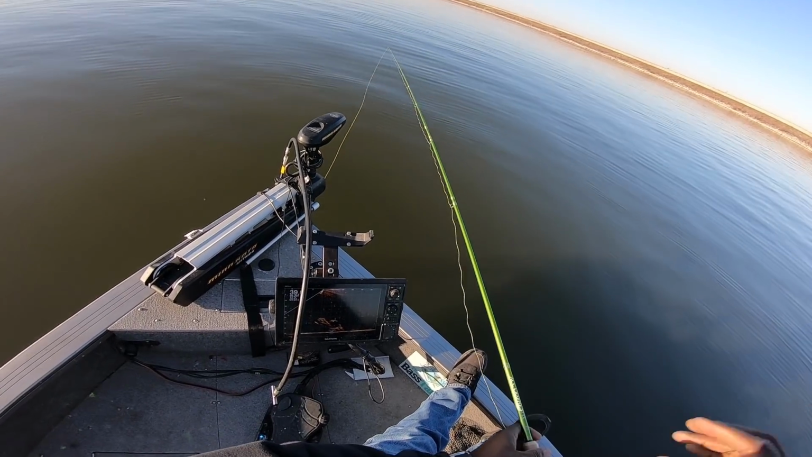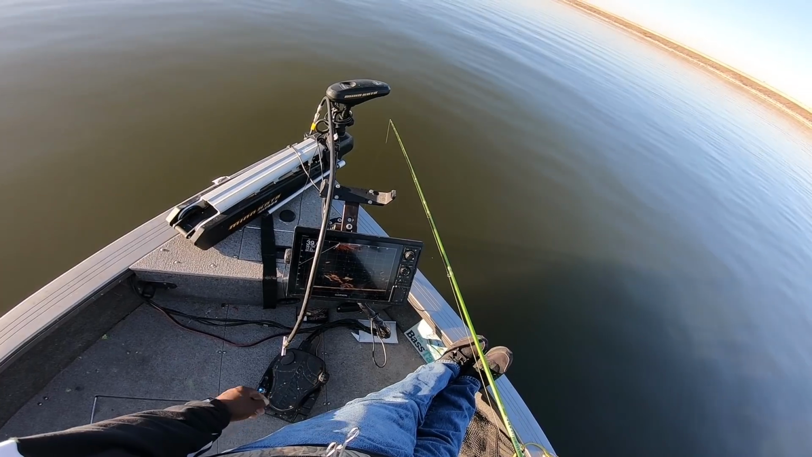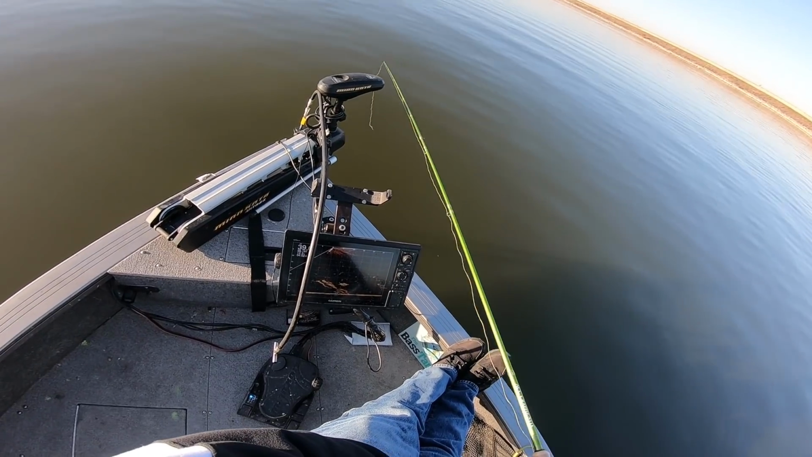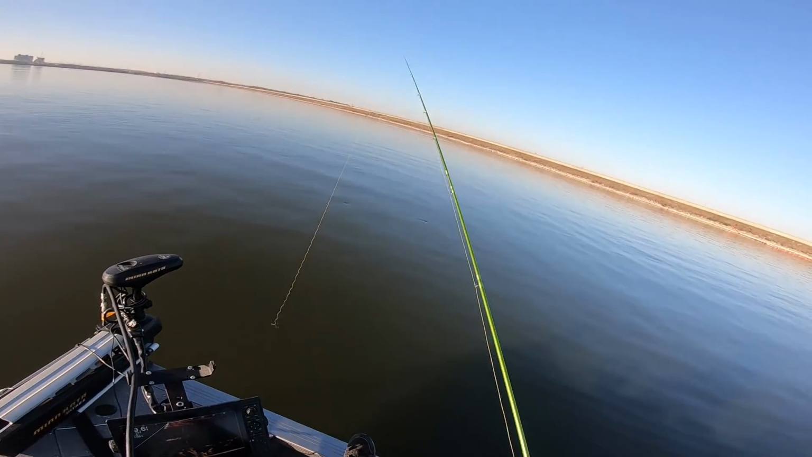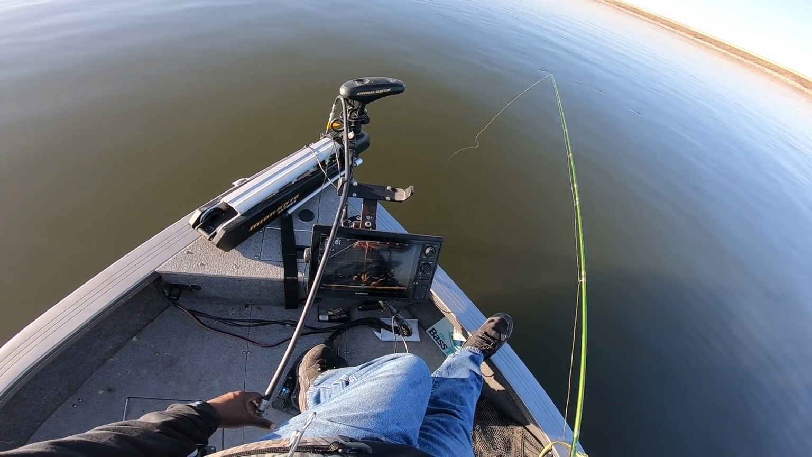Let's go get one more. See if we can get one bigger. Looks like we got a lot of bait coming in down there too. Oh, we just got a good hit then. Good hit, but he didn't stay with it, man.